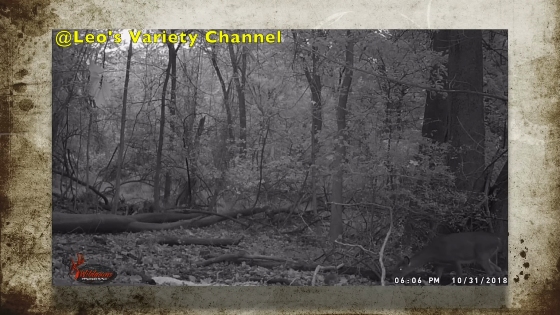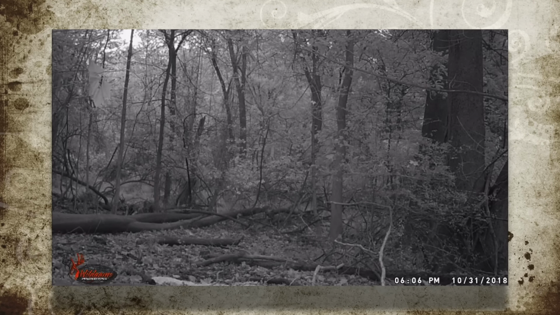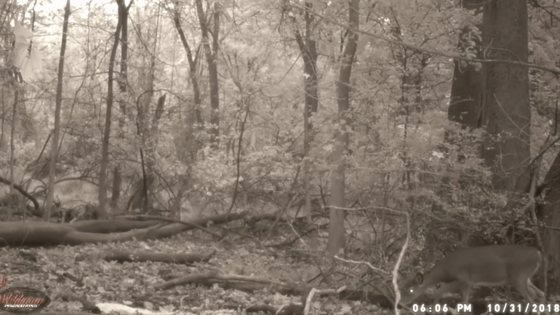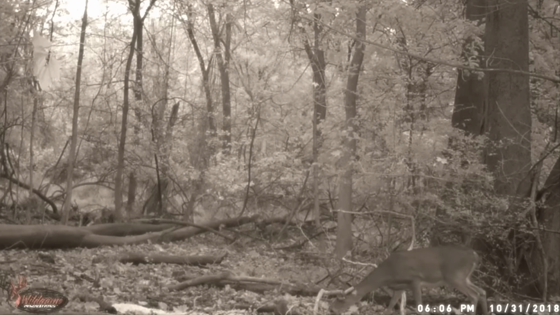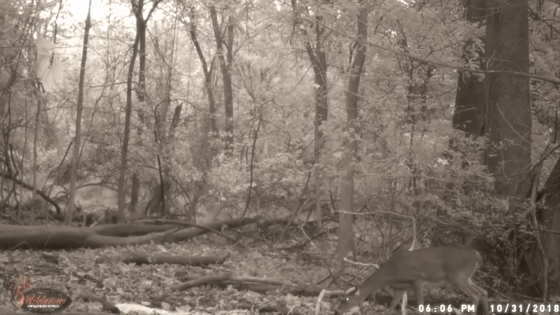And in this last video, watch closely at the bottom of the screen as a squirrel attacks a deer. Yes, you heard that correctly. A squirrel jumps onto the face of a deer. Watch again as the full scene unfolds. And now in slow motion.